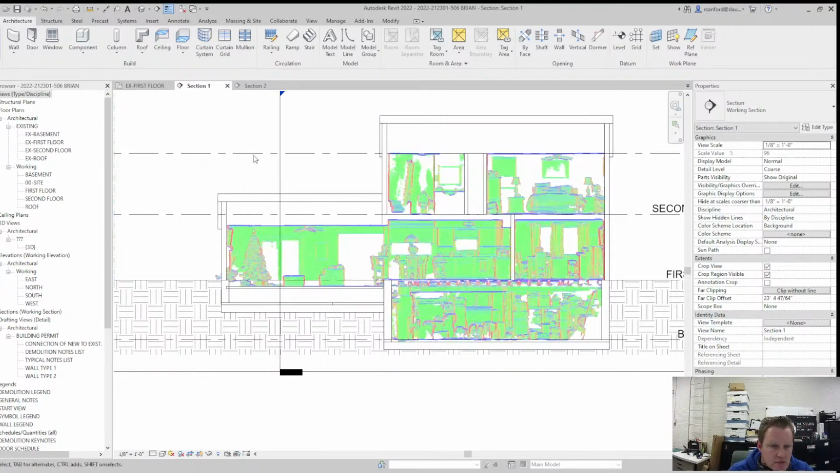Put this down. There we go, so I can see Revit. All right.